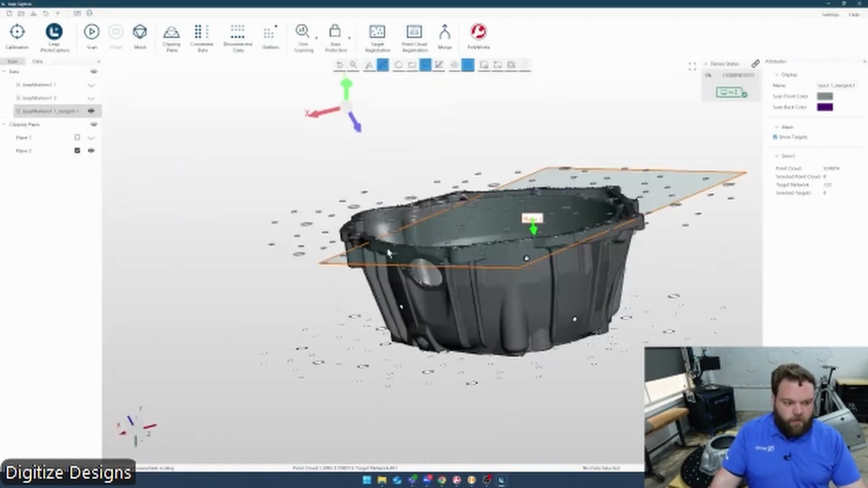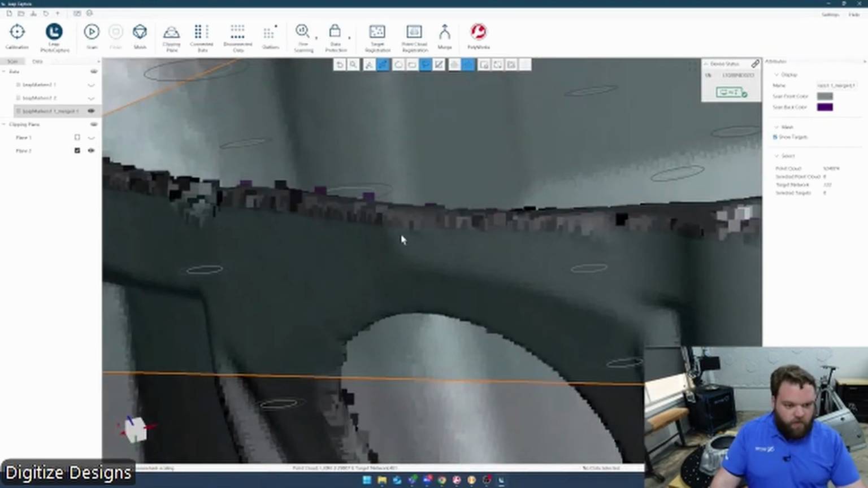Still a point cloud at this point. If we zoom in, you can see the individual squares it uses to display those points because it's collecting their position as well as the direction they're facing. That's why it renders them as squares.